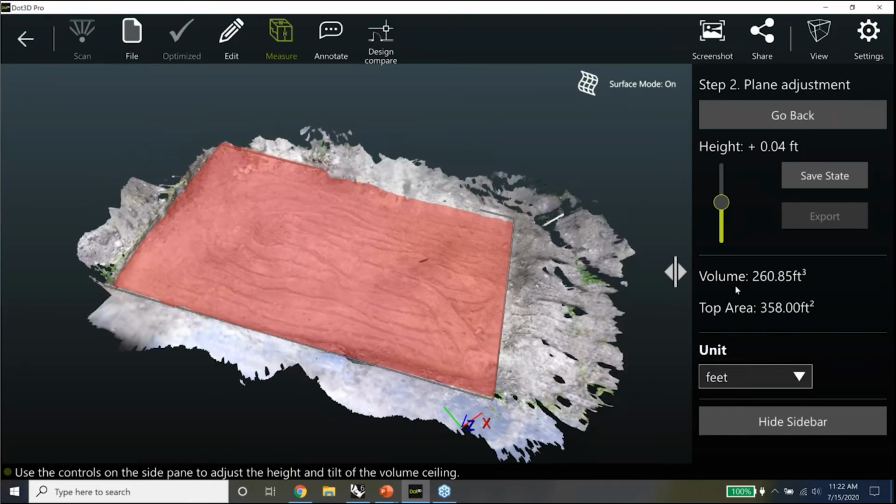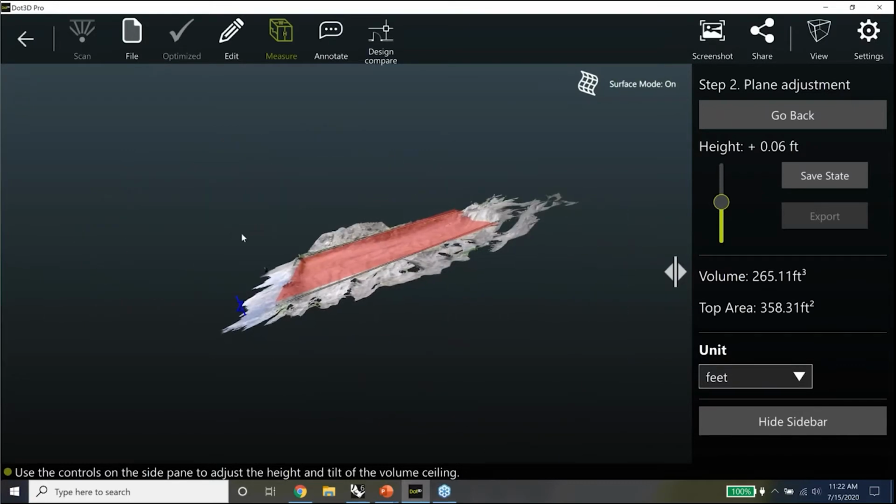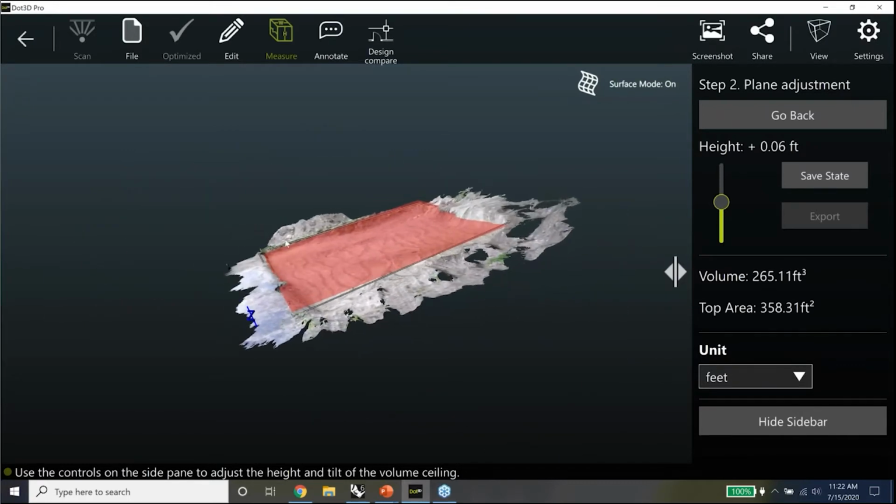So I get a volume of 260, maybe it's a little low in that corner. Might come up just a hair. Yeah. So it's a little high on this end and a little low over there.